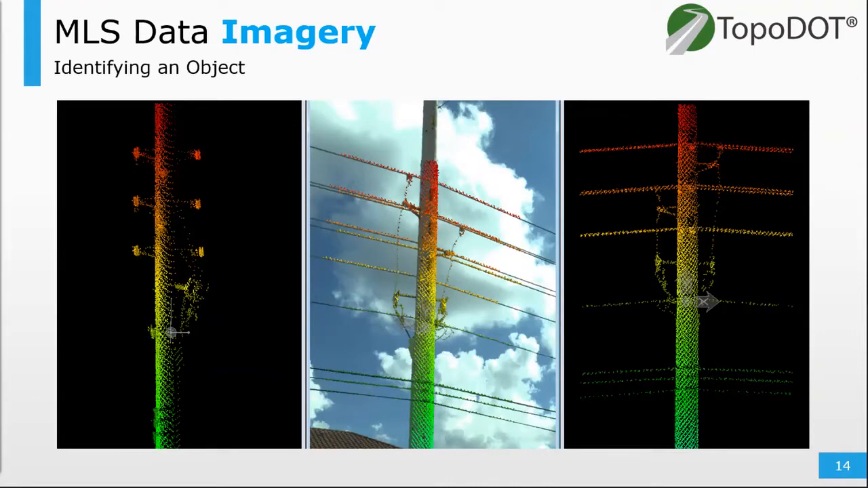So in this example, we have a mobile data set. It's a single pass, no control, dual scanner configuration, and there's plenty of detail.